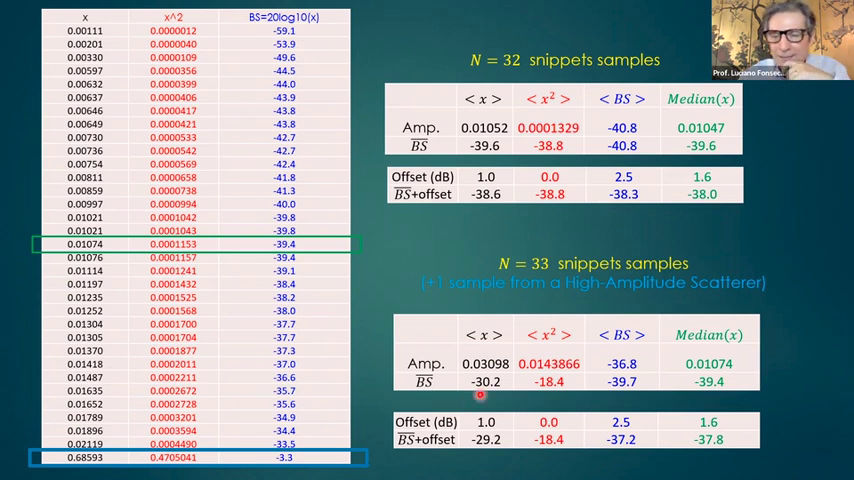And when I take the average backscatter in the right way, averaging the squared amplitudes, I have minus 18 dB. If I use the amplitudes, minus 29, here minus 37. You see, just one sample of high amplitude scatters destroyed completely these two here; you cannot trust this one and that one. That's why people do not use it, they just abandon it.